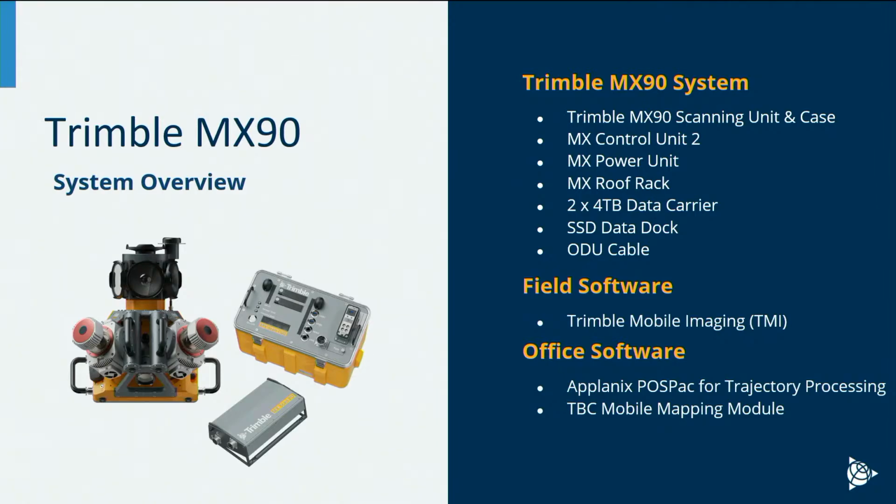We've upgraded our hard drive space. I should have mentioned that as well, from 2 to 4 terabytes. So again, these data sets get massive, guys, and data management is more of a concern than ever. So having the 2x2, 4 terabyte hard drives, are much better now. And usually that 8 terabytes, we usually equate to a week of scanning, roughly 8 hours a day, but we still obviously recommend having a backup set just in case, swap at the end of the day. Trimble Mobile Imaging is our field software we'll talk about, and then we'll dig deeper into POSPAC and TBC a little bit as well.